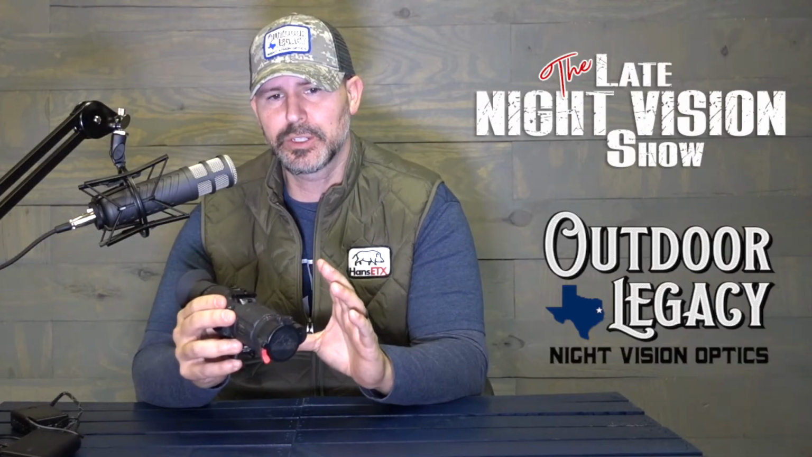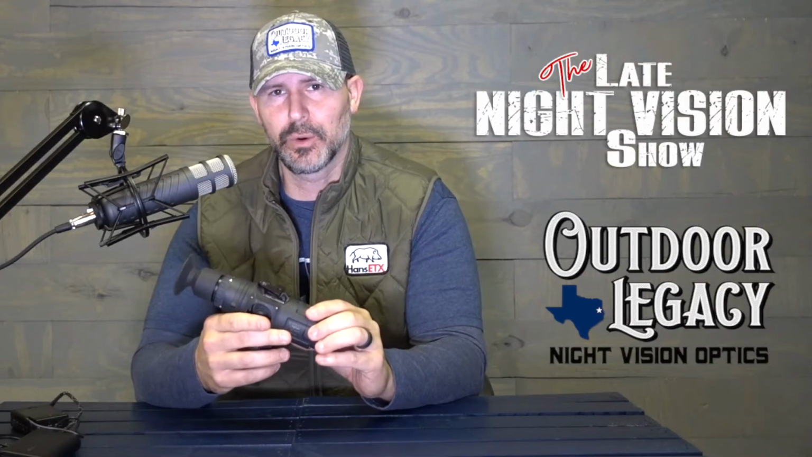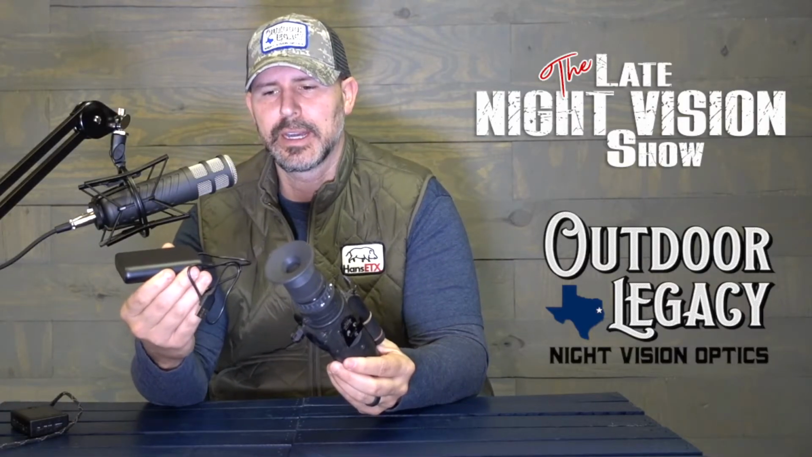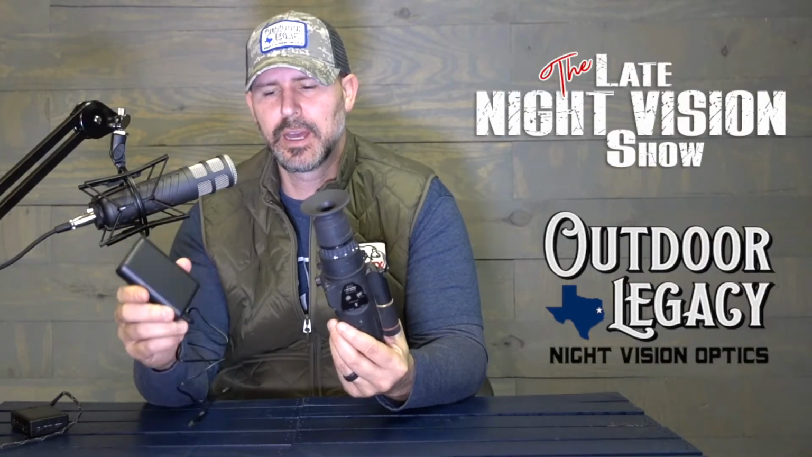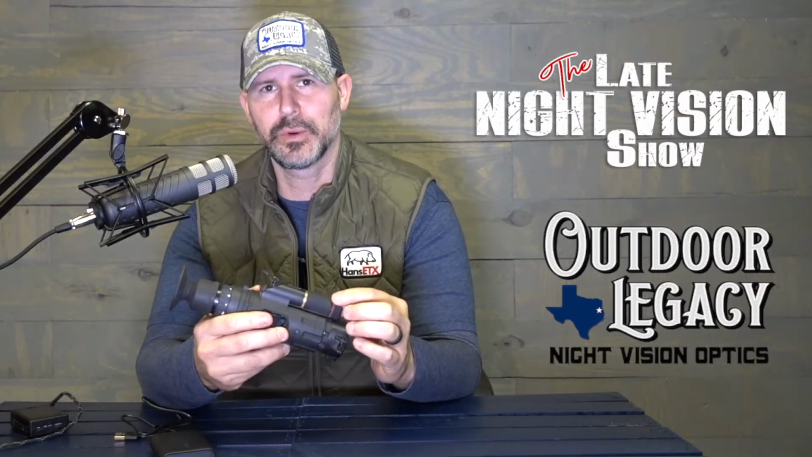So I want to talk about what accessories you need, just so you know when you get this out in the field, what options you have for recording and for battery options. So the first thing you're probably going to want is an Anker battery set. This plugs right into the wall and charges, and then plugs into your scope. This right now runs about $329, but if not, you're just using the basic two CR123A batteries.